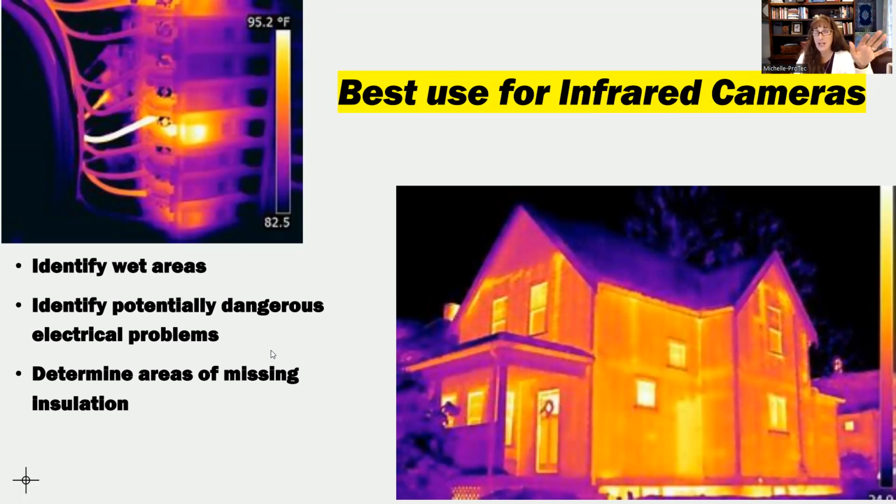The infrared camera is great at it, but we think that you can't ask the sellers to re-insulate their entire house. It's like buying an old car and saying, hey, by the way, can you put airbags in this? That's just not the way it was built. And you can't expect them to make those updates as they hand over that property. So missing insulation is something that we don't comment on with our infrared camera.